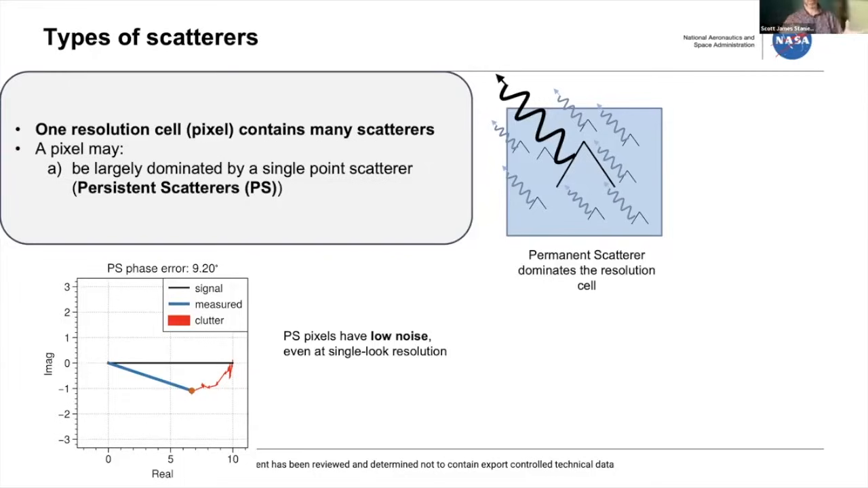So if it's Sentinel-1, the pixel size is about 3 by 14. For NISAR, higher bandwidth, it can be only 5 by 5, but everything within that 5 by 5 will contribute some amount of radar scatter back, and they coherently add up.